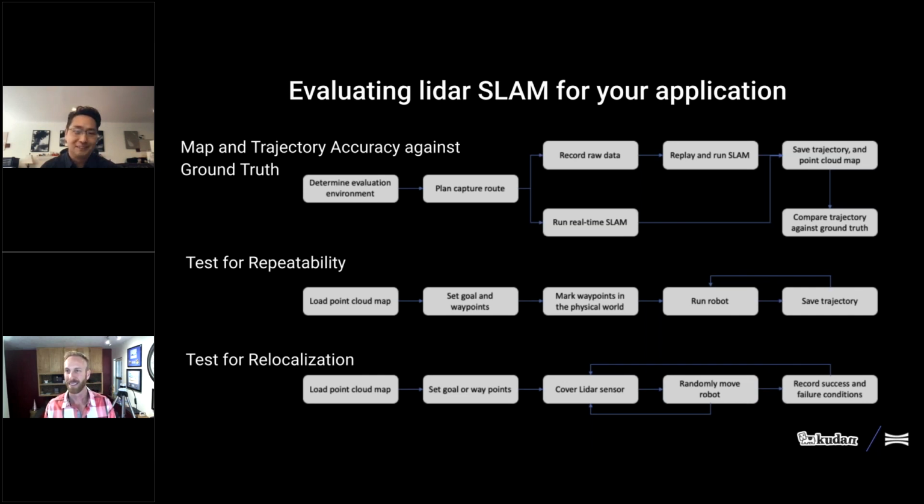Thank you, Krita, for the great walkthrough. I know we've covered a lot of material today, but with all of this, you should be able to start working with LiDAR SLAM and experiment with how SLAM could work as part of your solution. There are basically three common things that we see our partners typically walk through in terms of evaluating SLAM.